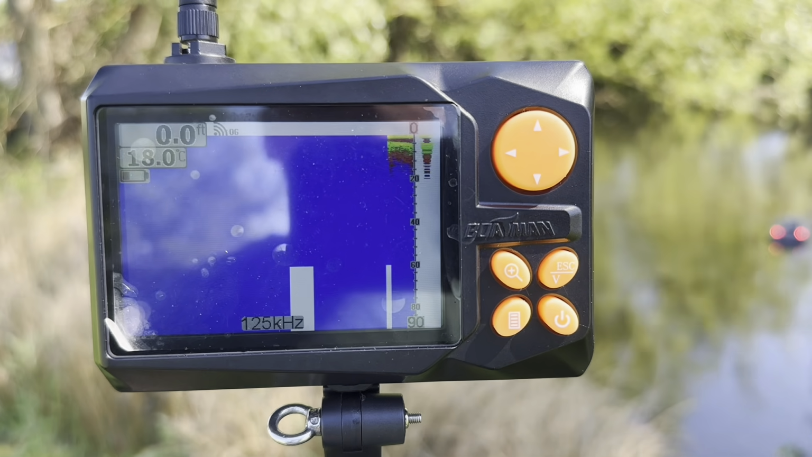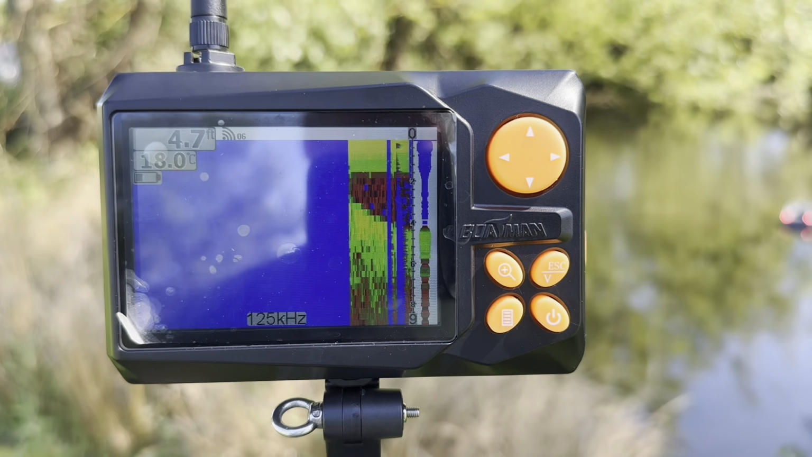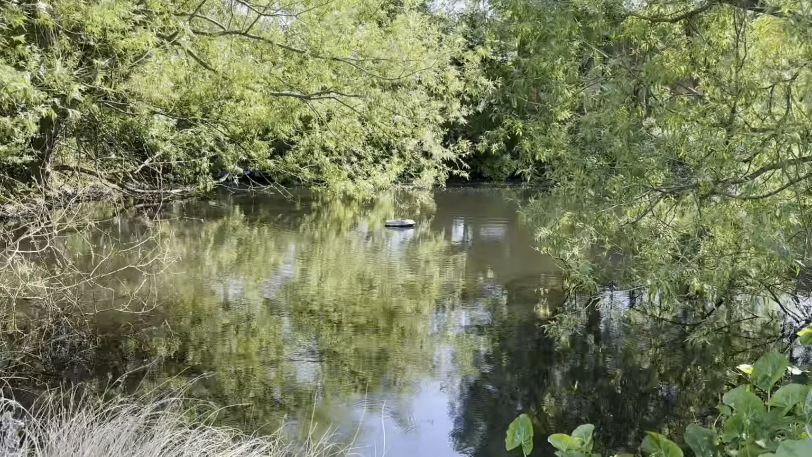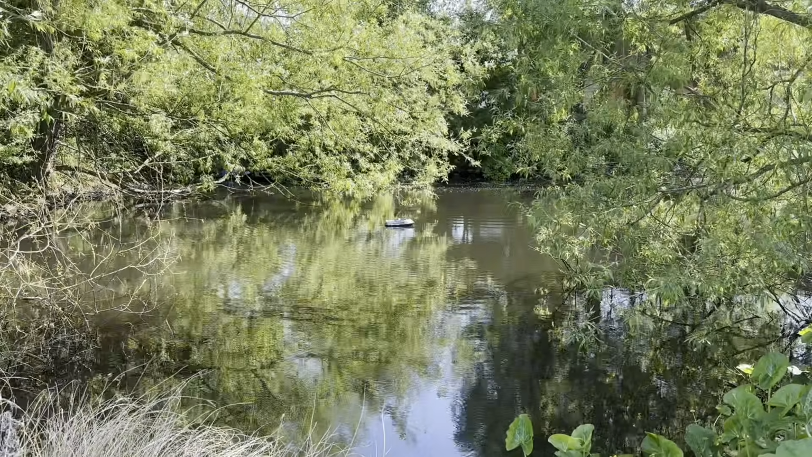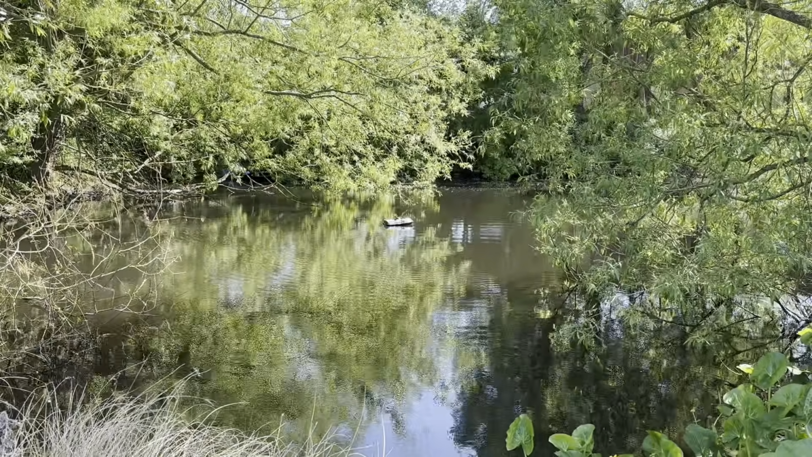That pretty much covers everything I wanted to cover on the sonar, so I think now what we'll do is move on to a bit of GPS operation. So now I'm going to cover a few little hints and tips on the GPS side to try and get the GPS as accurate as it can possibly be for you. When the GPS is set and working correctly, these things can be incredibly accurate.